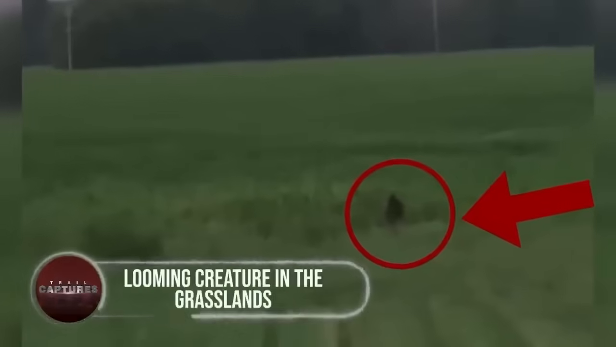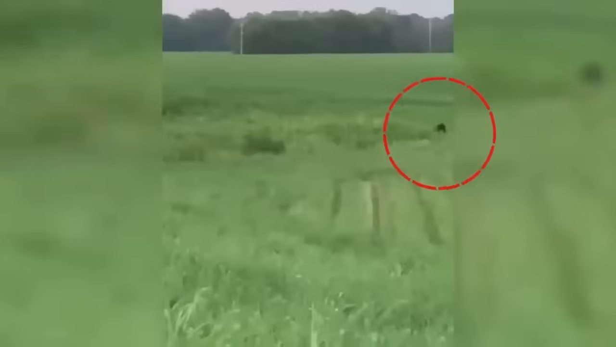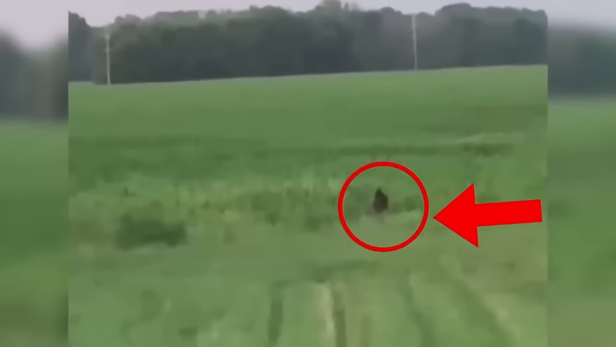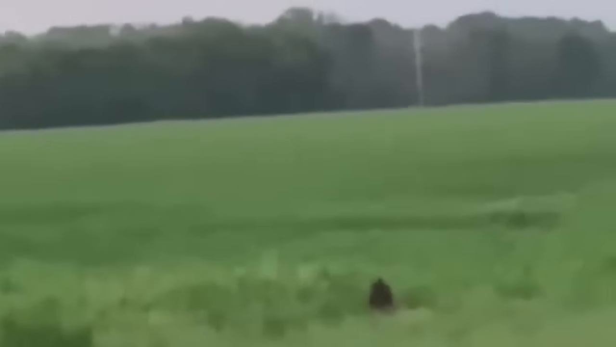Looming creature in the grasslands. It's about a journey into the grasslands on a cloudy morning, where a mysterious creature lurks. Caught on camera, it first appeared motionless, but gradually its towering figure stirs to life, almost human-like, covered in thick brown fur. As we focus on its face, a white yet indistinct facial area catches our attention, while its head resembles that of an ape.